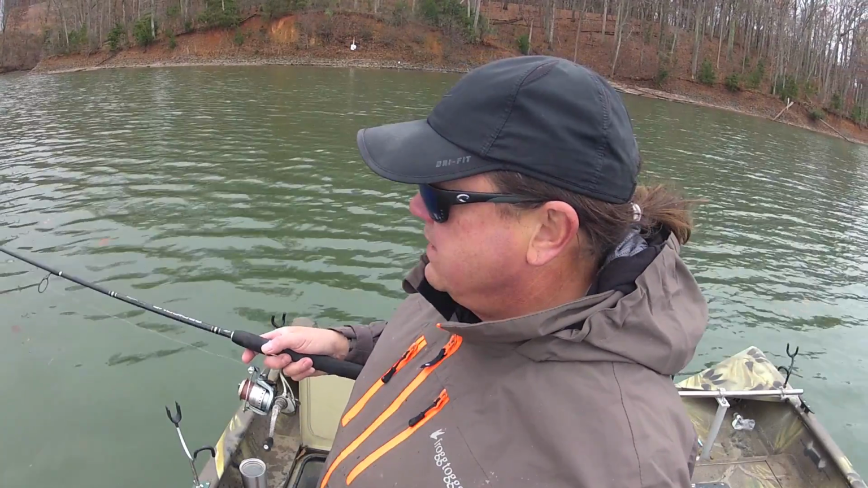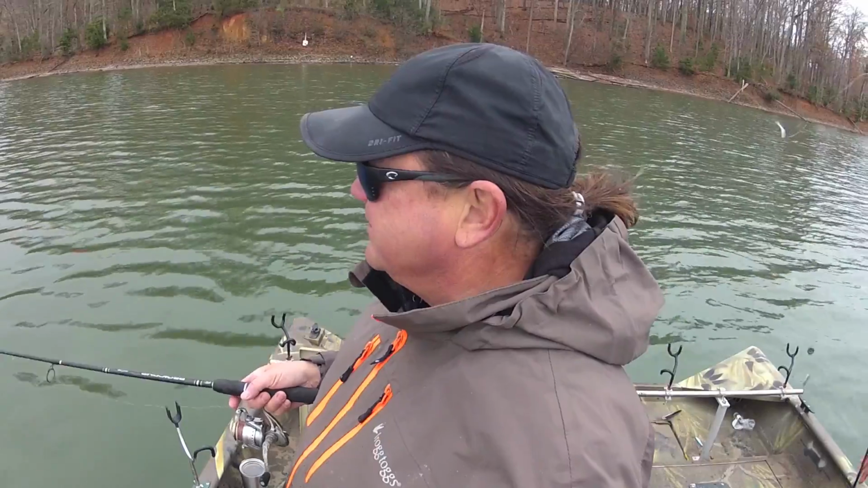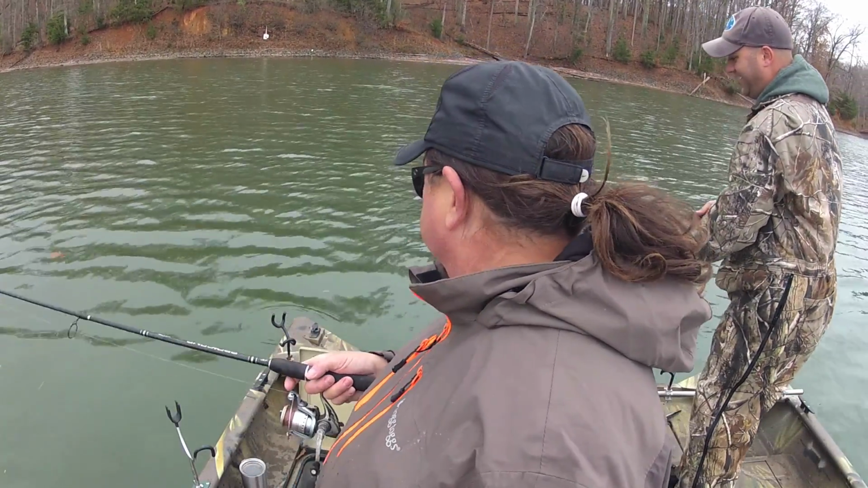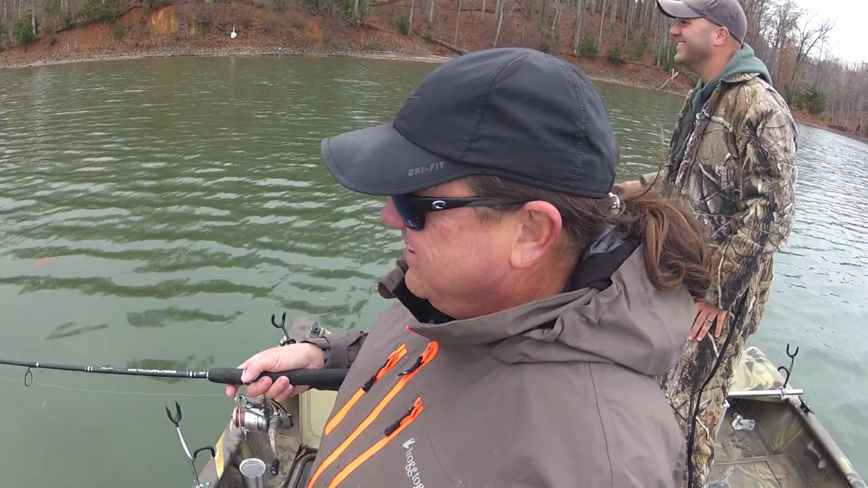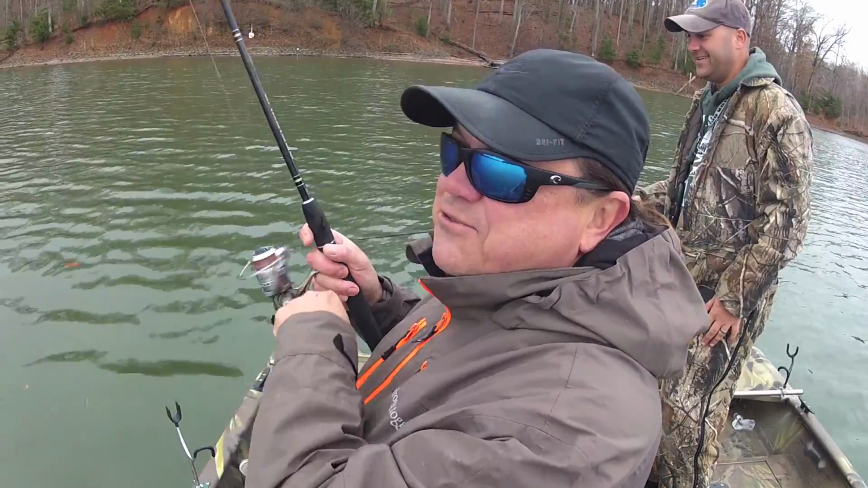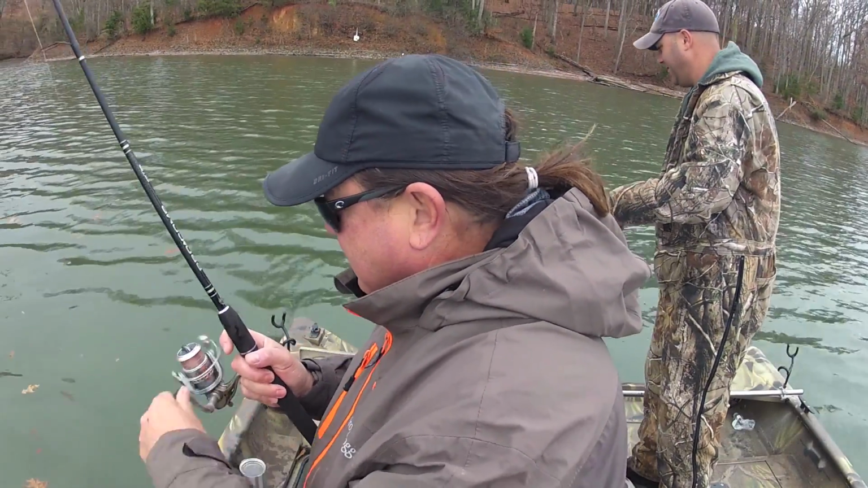It's a sabiki rig. Then you can really cheat and just go with artificials. Makes me sound like a cheater. You're doing it legal and nice and professional. I guess a real angler would jig with an artificial because real anglers use artificial lures. That's a lot of work though. It is a lot of work.